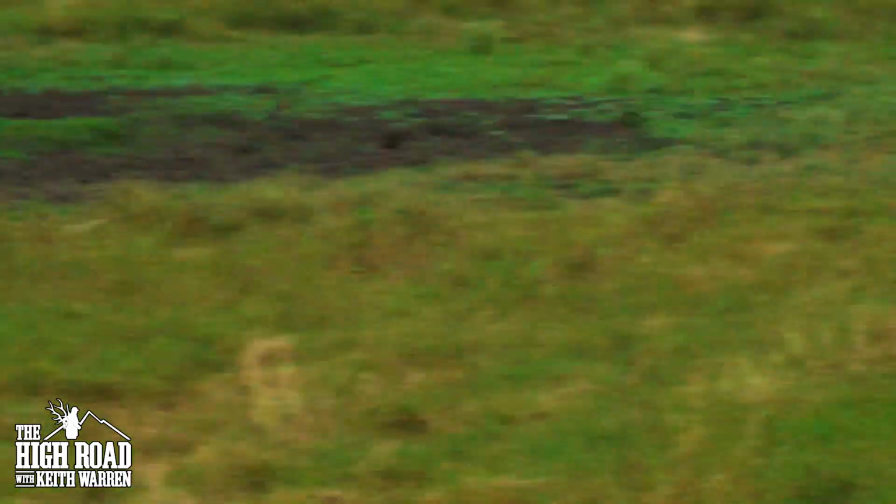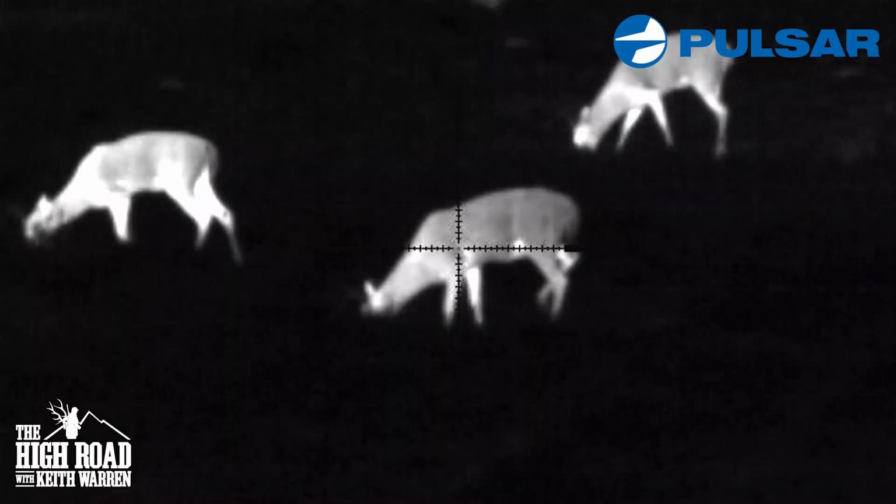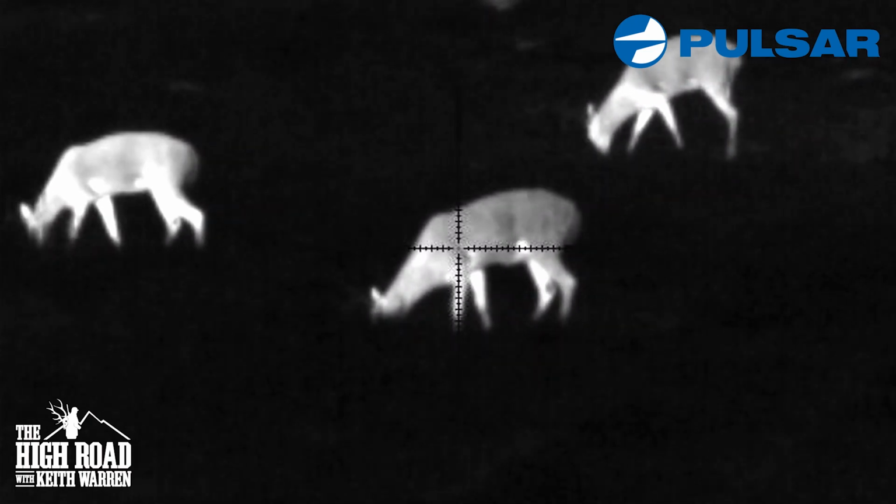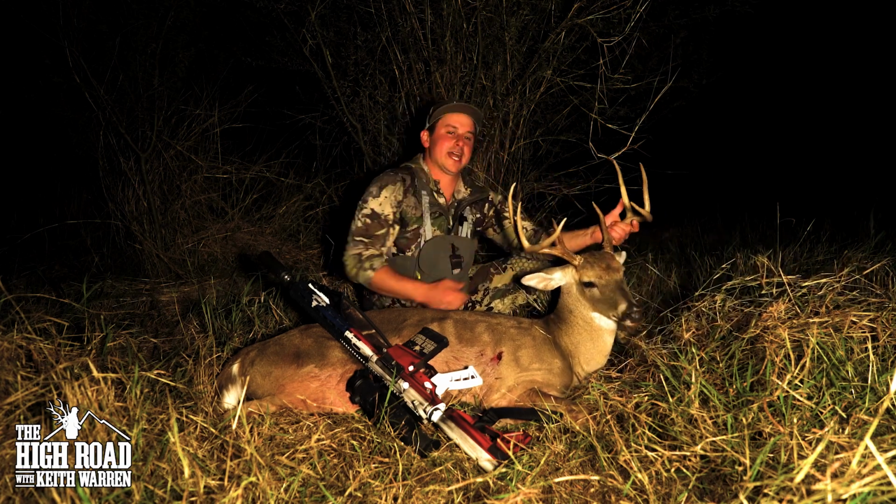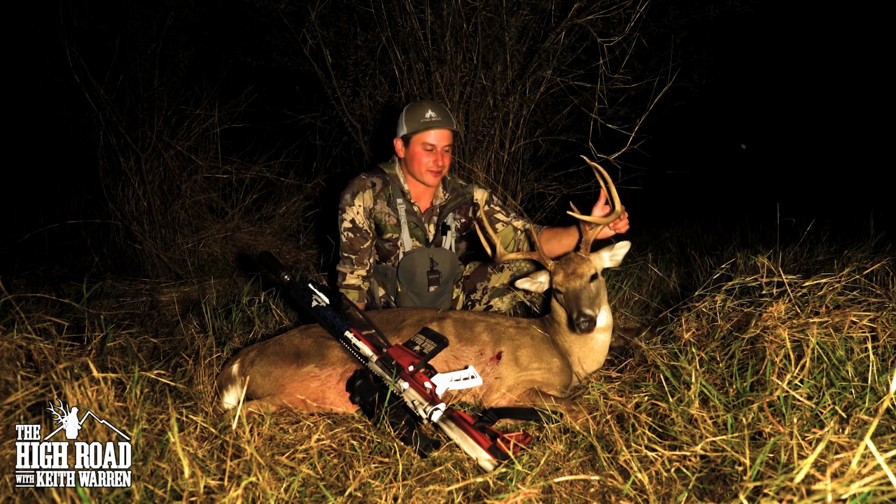Now this deer gets hit and I know he's done because he starts running right at me, tucks in the woods. You can see the blood pumping out on the Pulsar. There ain't no way he's going far. All right, everybody. It was tough getting him out of there because it's thick, but I got him out of there so you can check him out in all his glory.